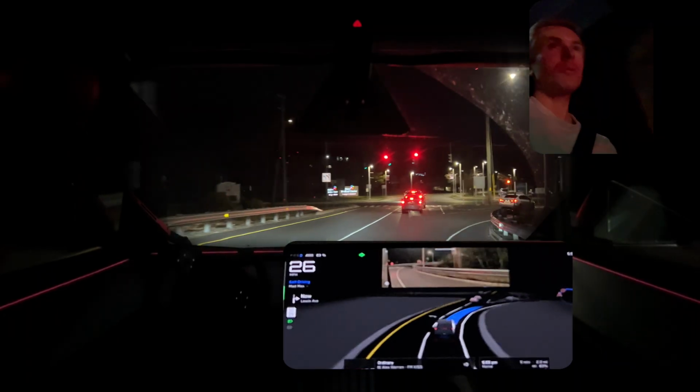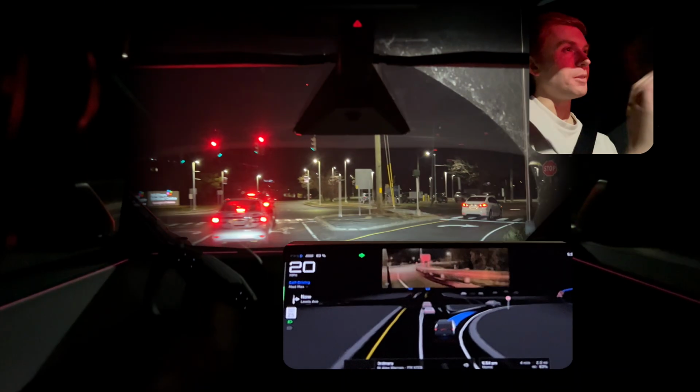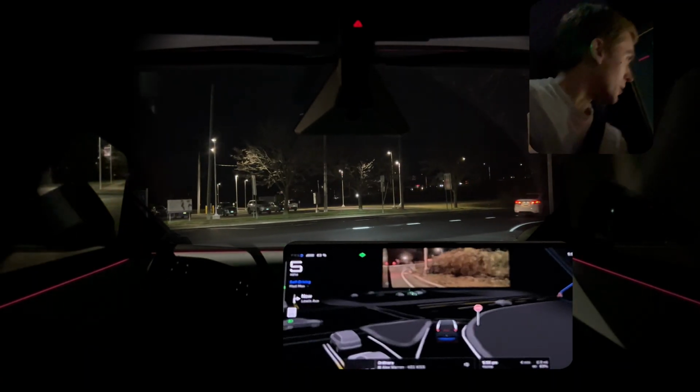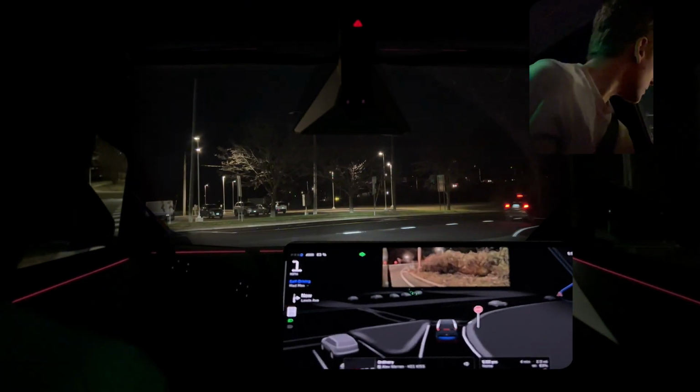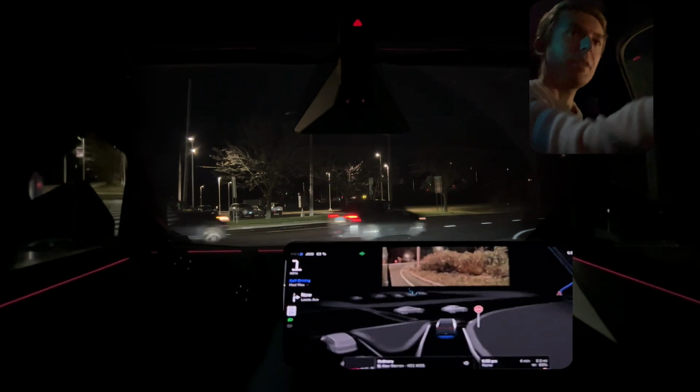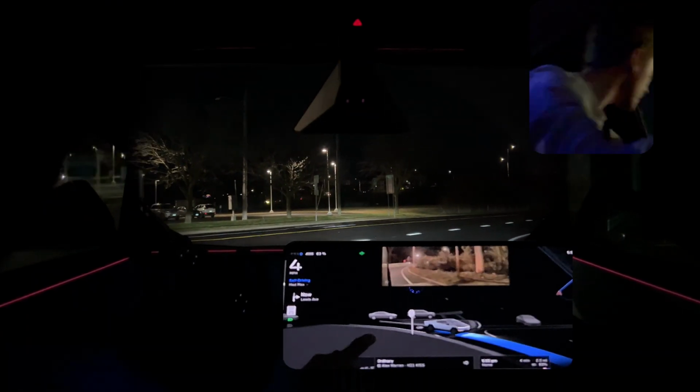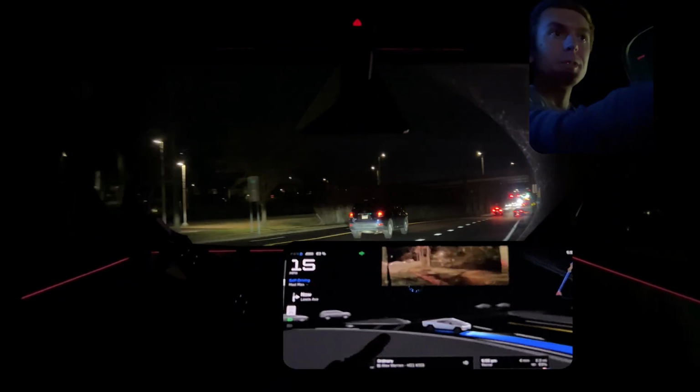I like that we're slowing down for the stop sign. This never happened before. Version 14 coming in for the quantified win here. I'll turn the screen to see the mapping here, what the car is perceiving. And we have a gap, and we're taking it.